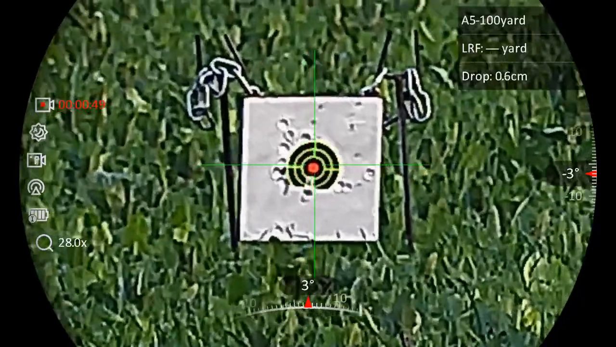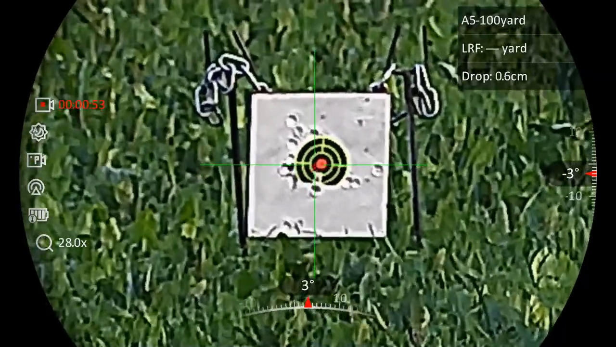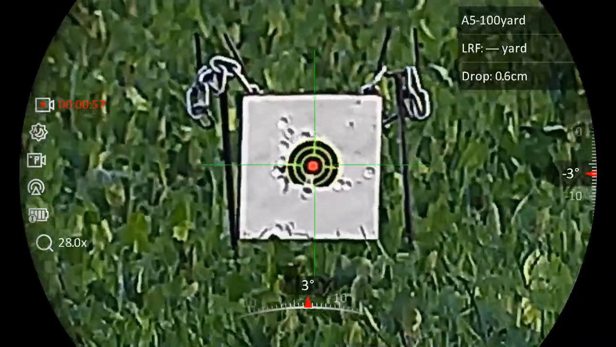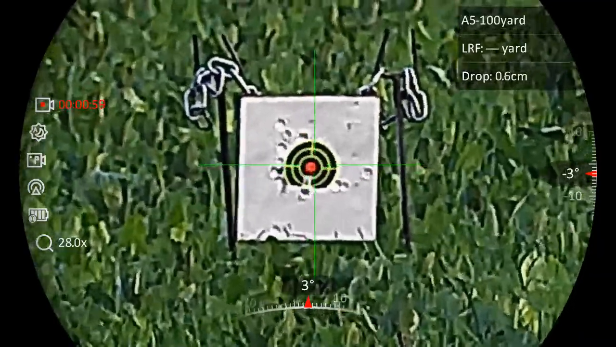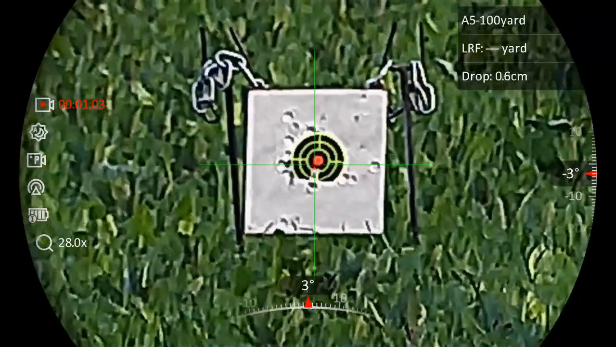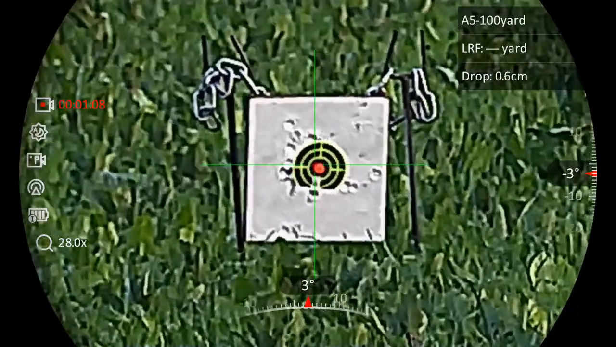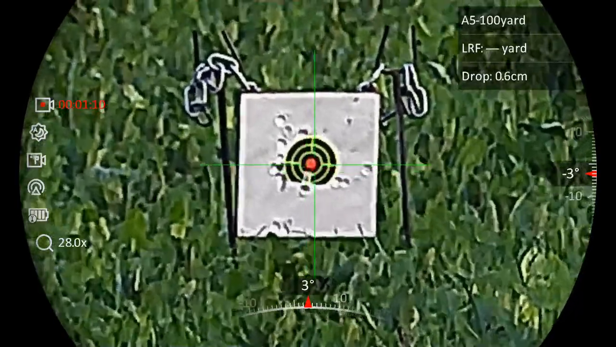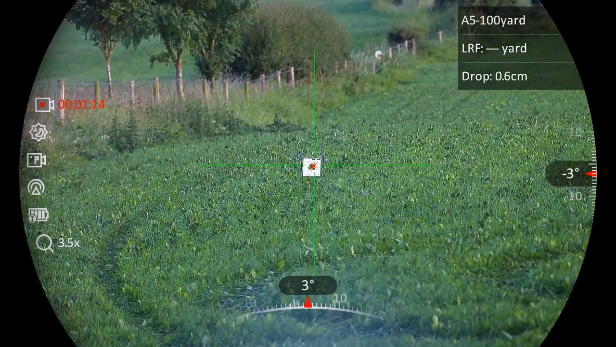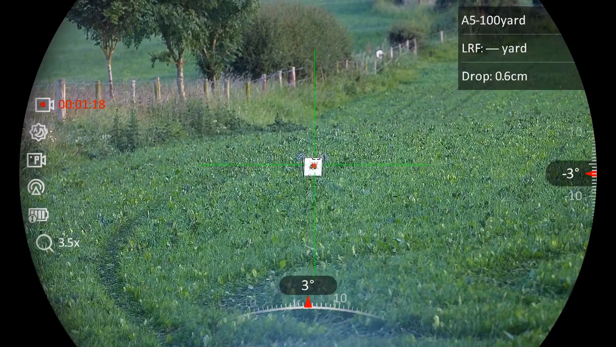It's hard to see really which one is better. If I had to guess, I would say the OneLeaf is slightly clearer, but like I said, this target is only 51 meters away, so either of them are very good. The OneLeaf has quite a lot of colour. You see a lot more colour in the OneLeaf than in the Hik, but again, both very beautiful clear pictures.